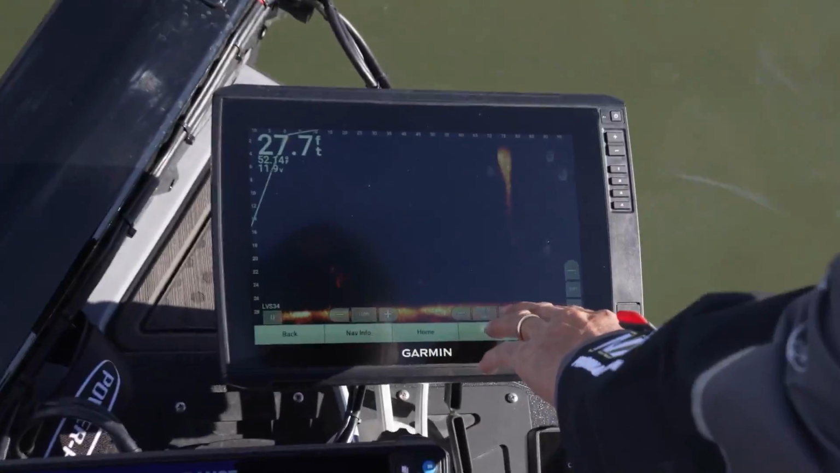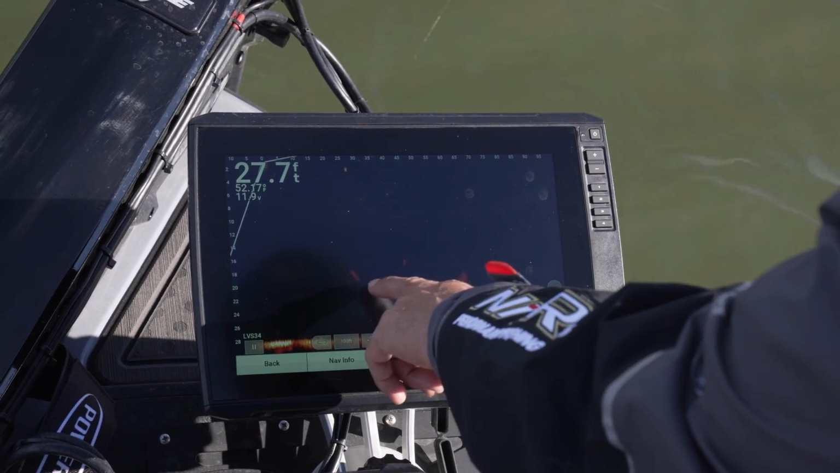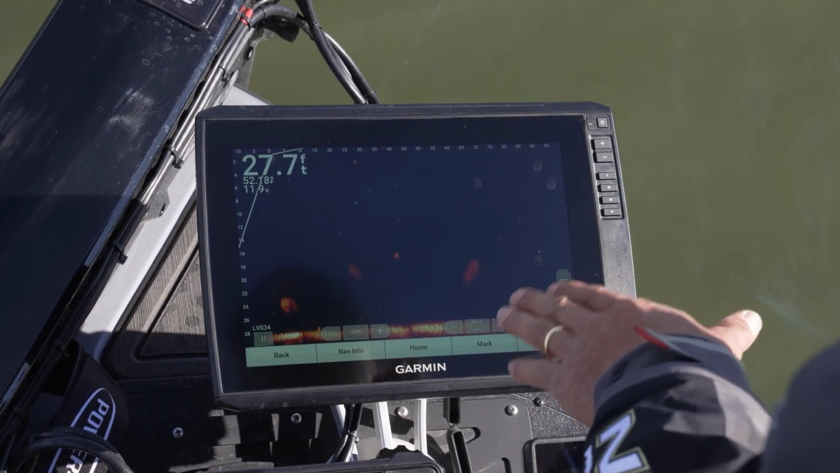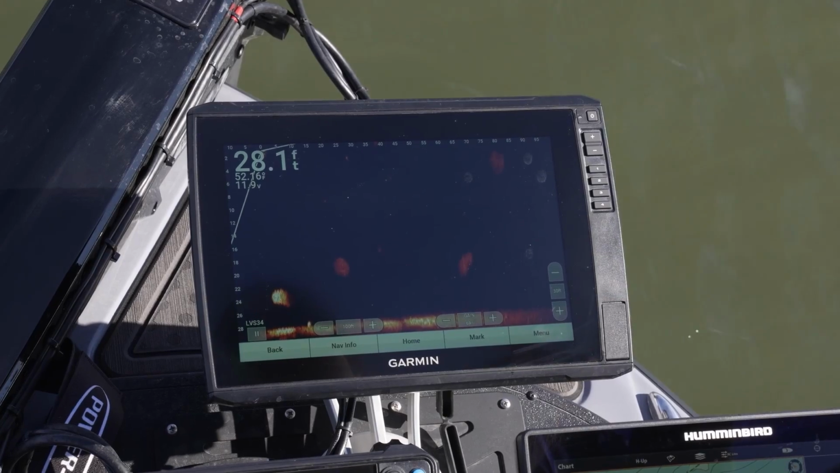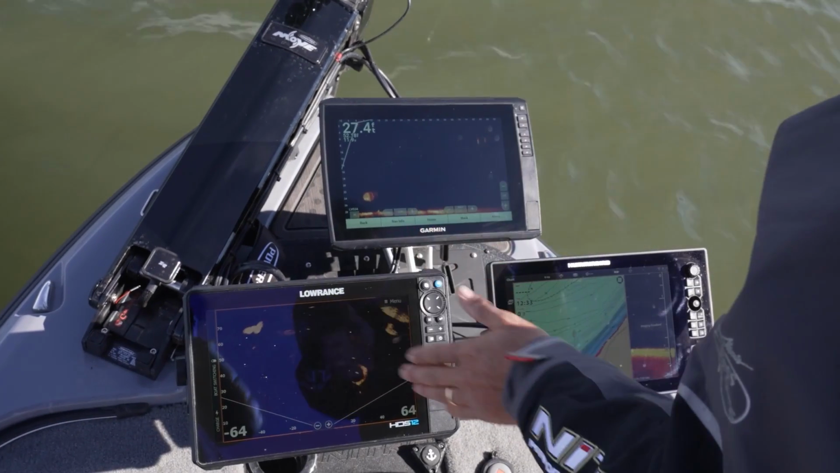There's all these balls of shad around, and every now and then you'll see one rogue fish attacking these balls of bait right here. And the only way you could really pick those fish off is with forward-facing sonar. There's absolutely no chance of catching those fish without it because they move so fast. They're moving with the balls of bait.